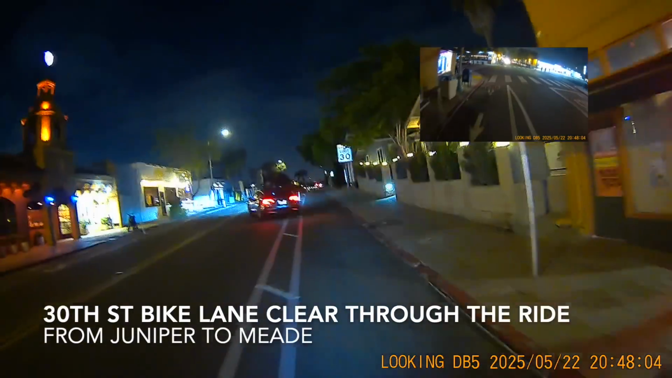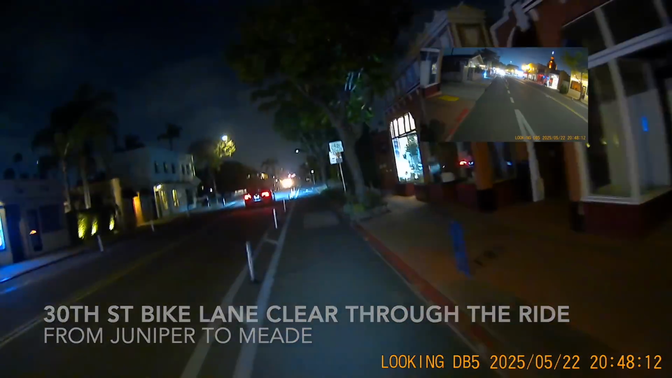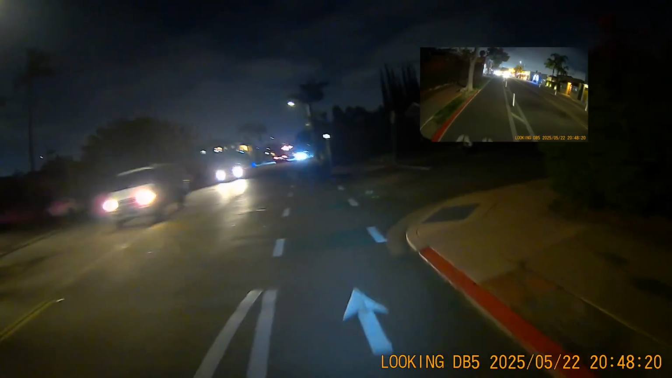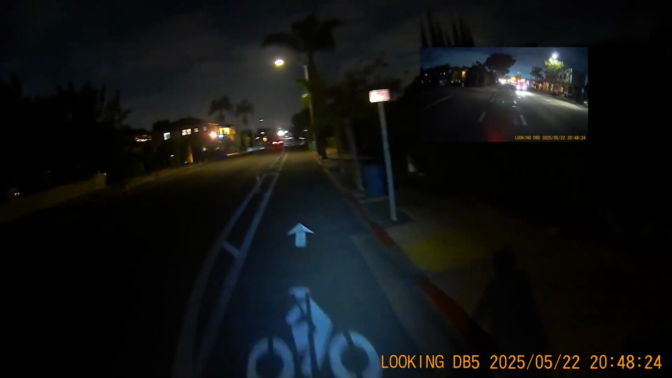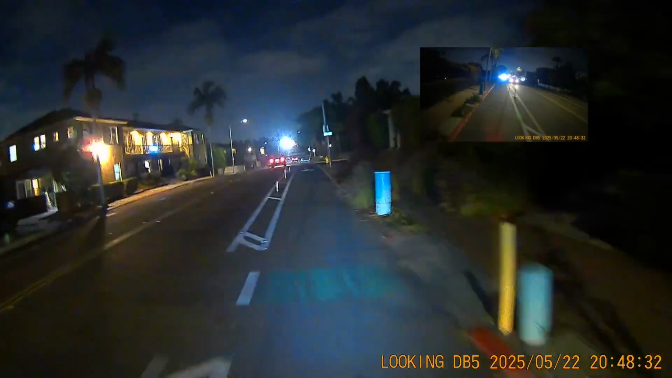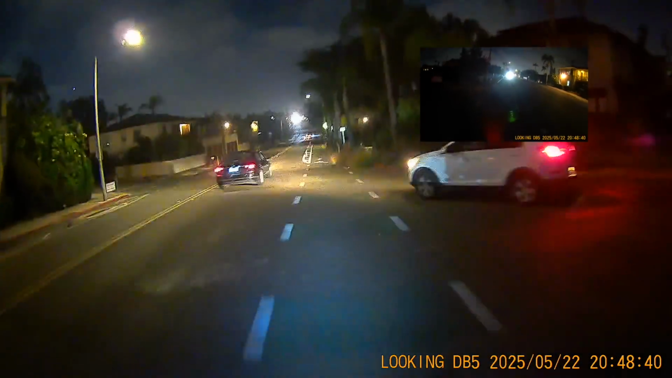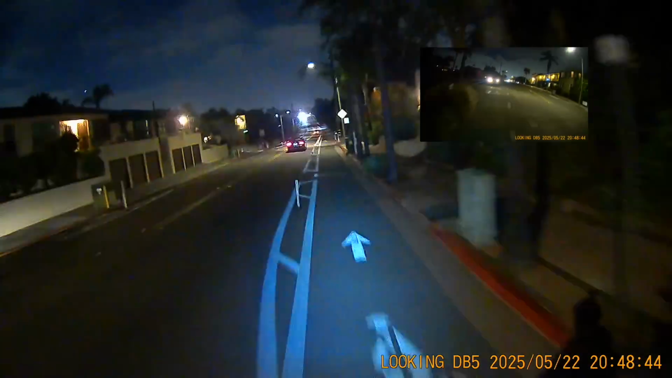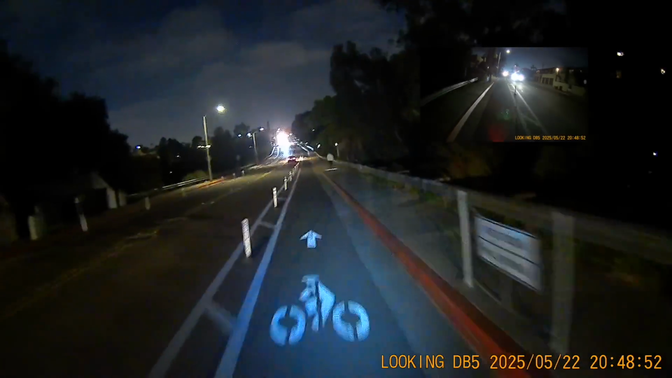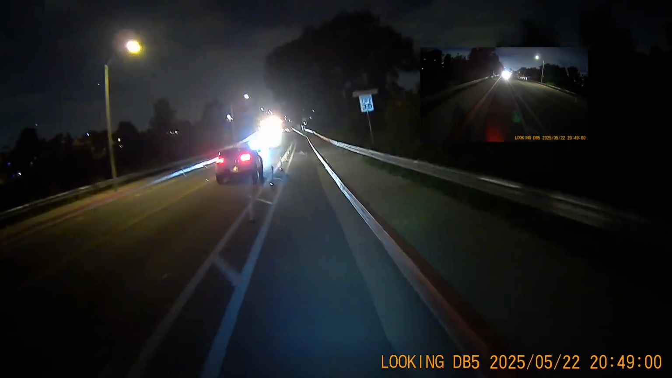We are going to ride on 30th from Juniper here in South Park all the way up to Meade and face hardly any interruption whatsoever. And I'm not saying this sarcastically. It's really wonderful when the bike lanes work as designed and when there's space for all of us. This video is sped up a little bit because we don't need to be here for 10 minutes on this. And really the only hazard that we're going to run into is a trash can that was a little behind us. And easy, you know?